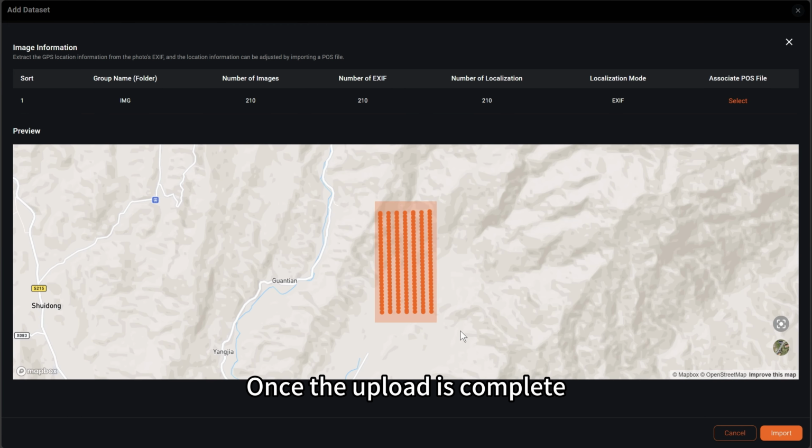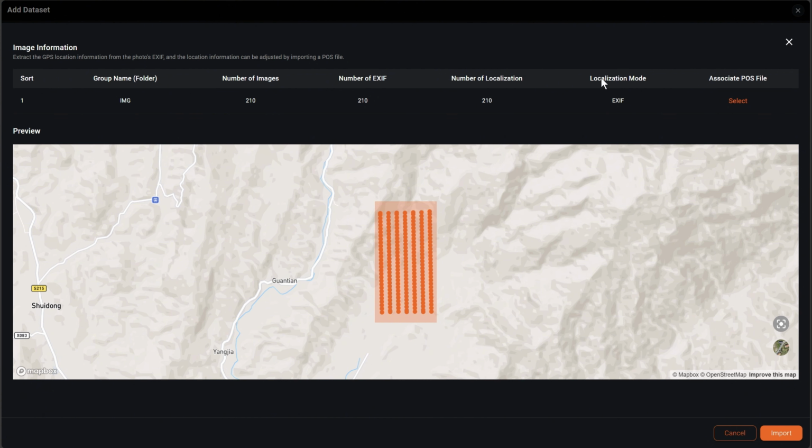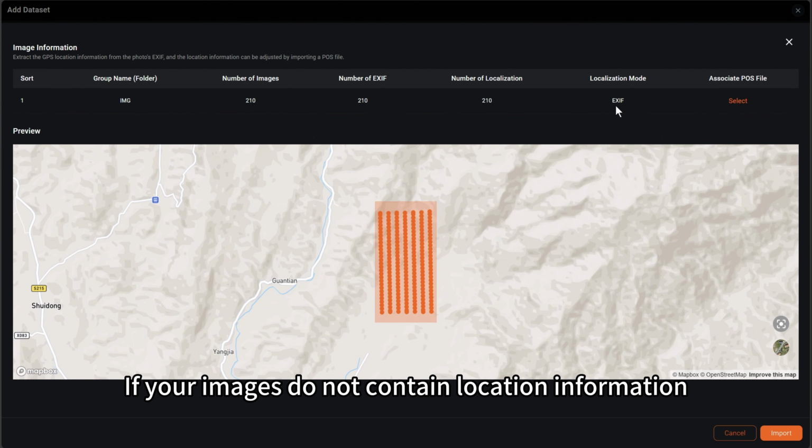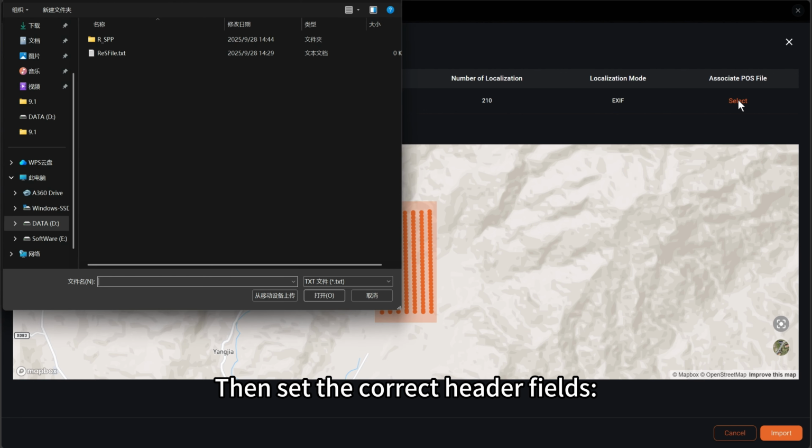Once the upload is complete, the system will automatically check for geolocation data. If your images do not contain location information, click Import POS file. Then set the correct header fields: longitude, latitude, and elevation.